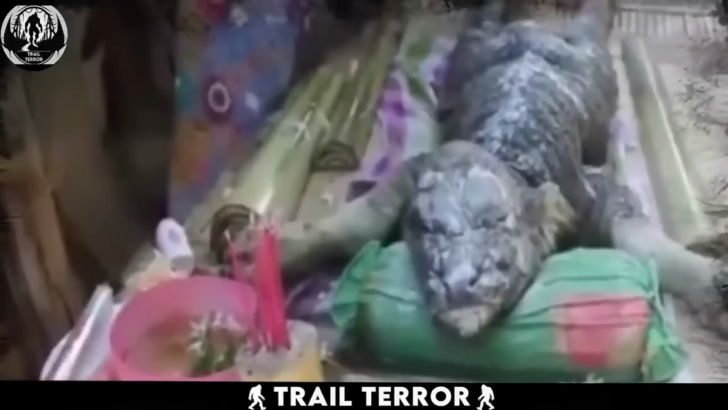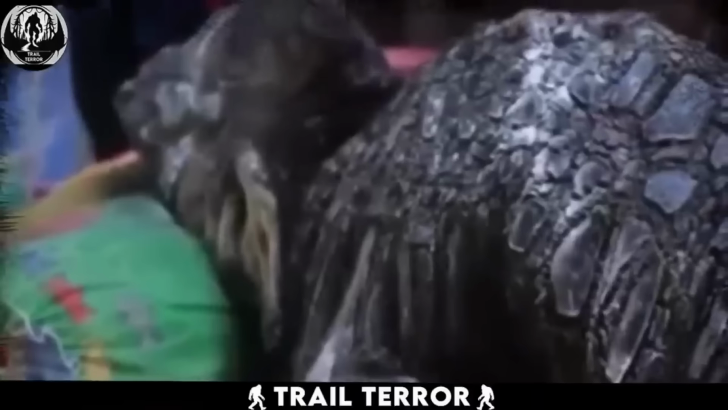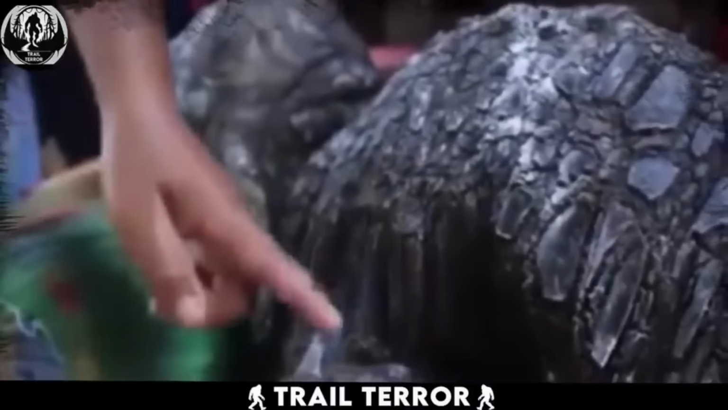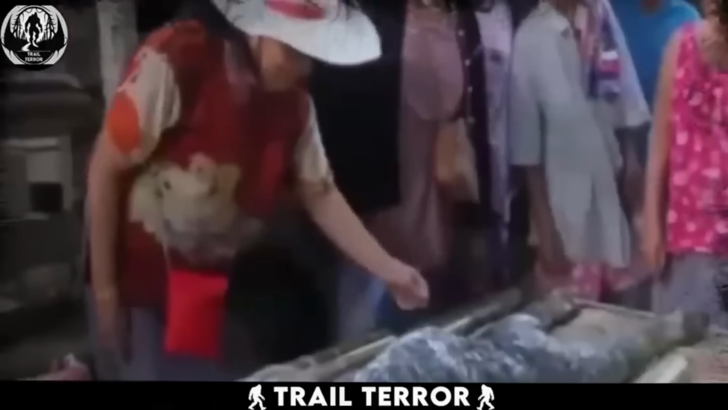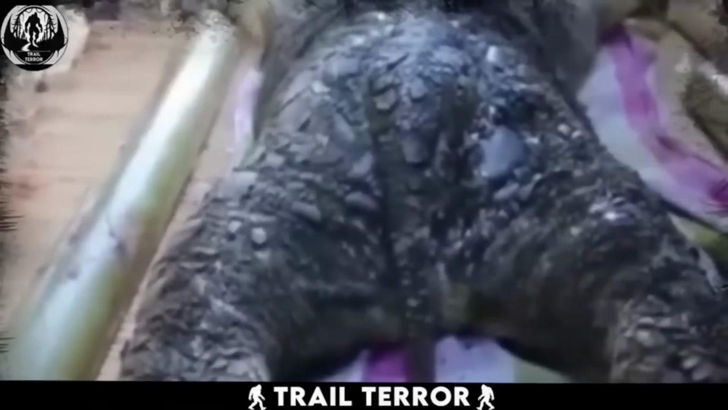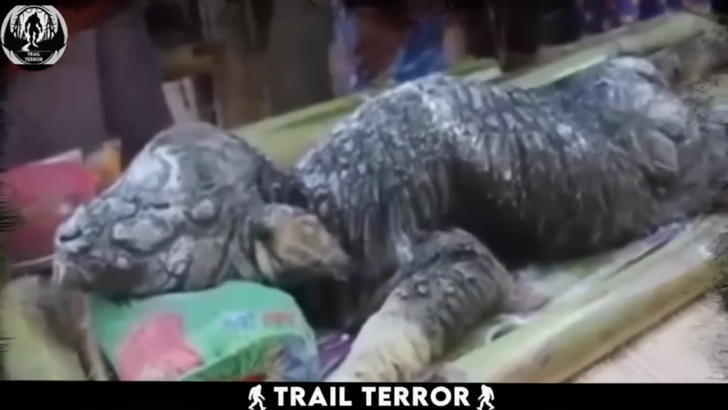Candles were lit around the calf, as locals believed it would bring them good luck, while humans' imagination and mind ran wild with the poor calf, assuming it to be an omen, or, for some, a mutation mix of a crocodile and a buffalo. In reality, it was just a baby with a skin disorder, resulting in it being scaly like a reptile.